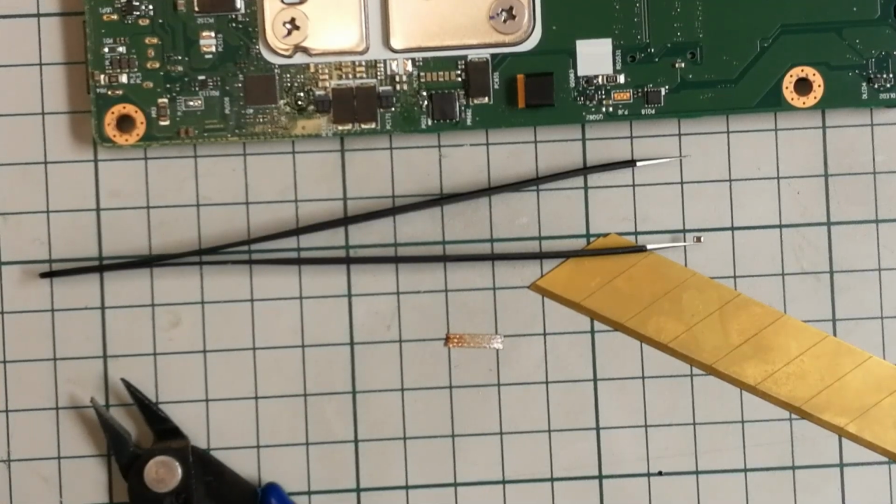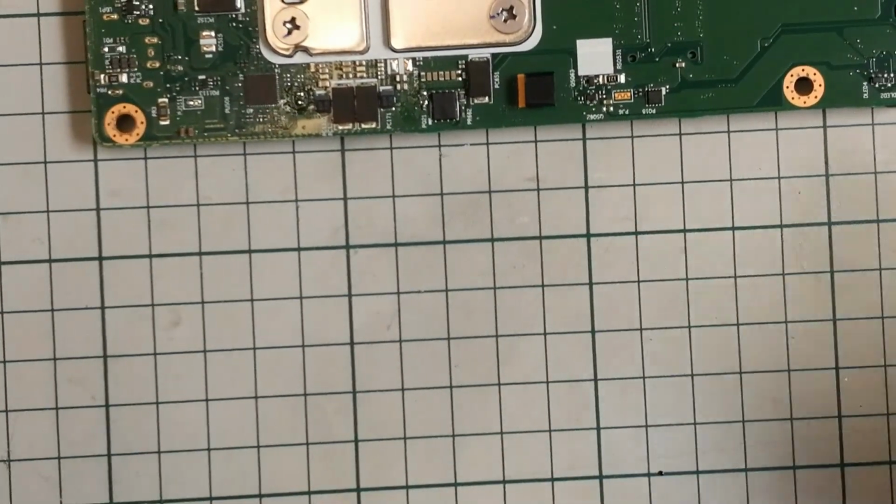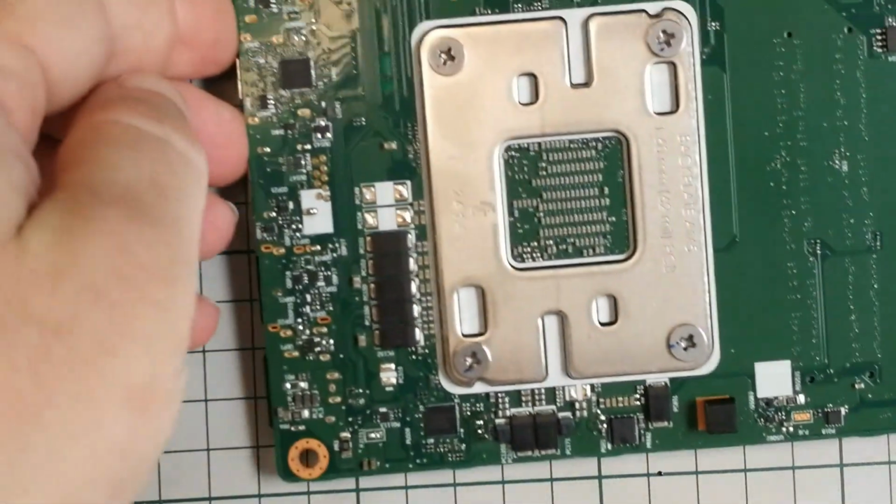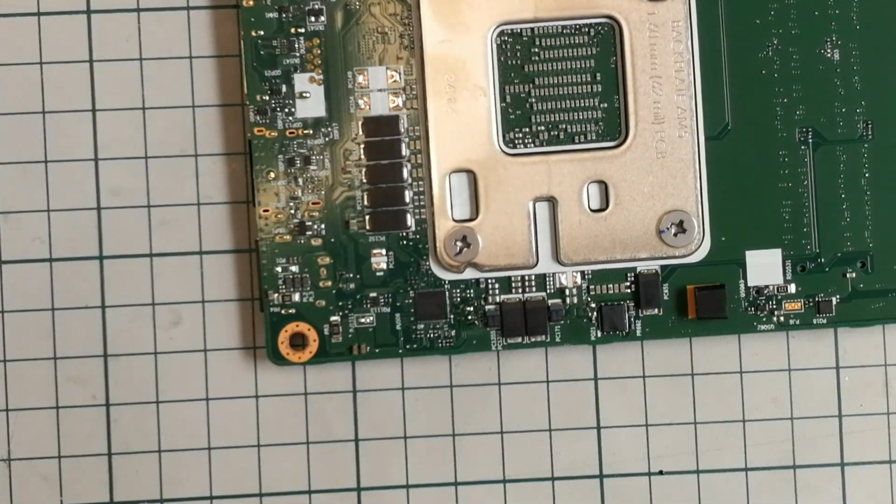Right. Next steps. Well, you know what? Next steps would be to actually solder this back, and I'm hoping it won't be as painful as taking this out.